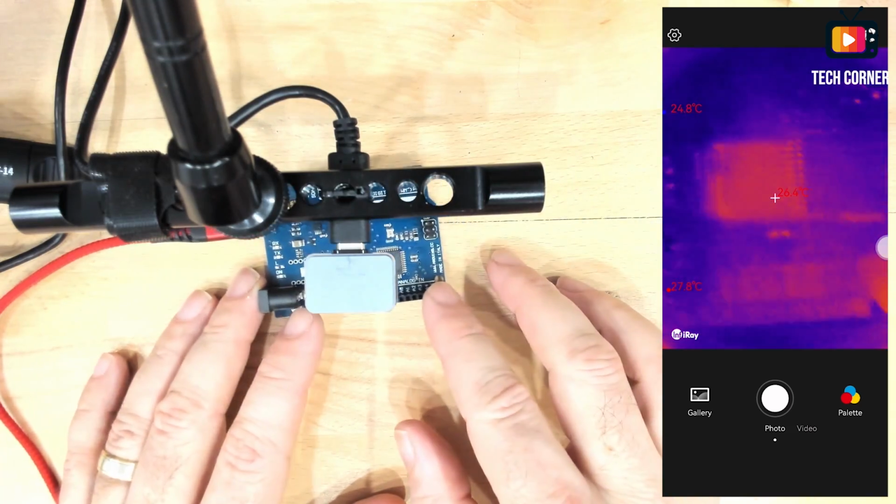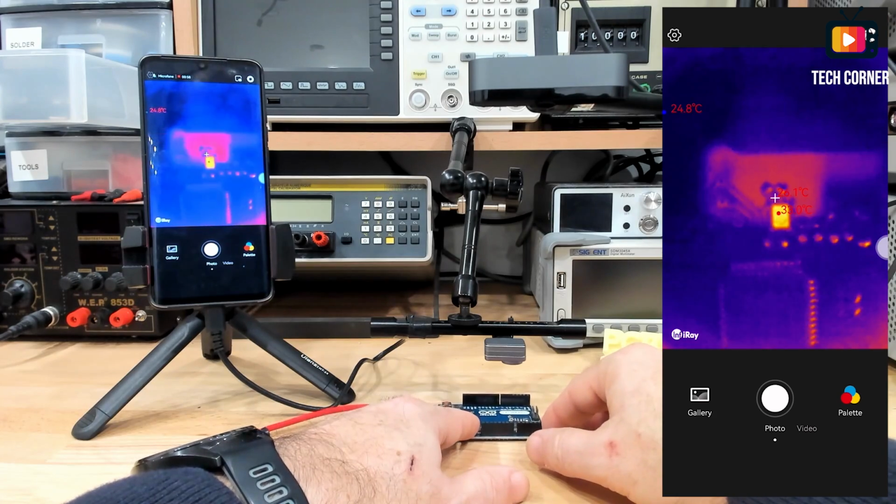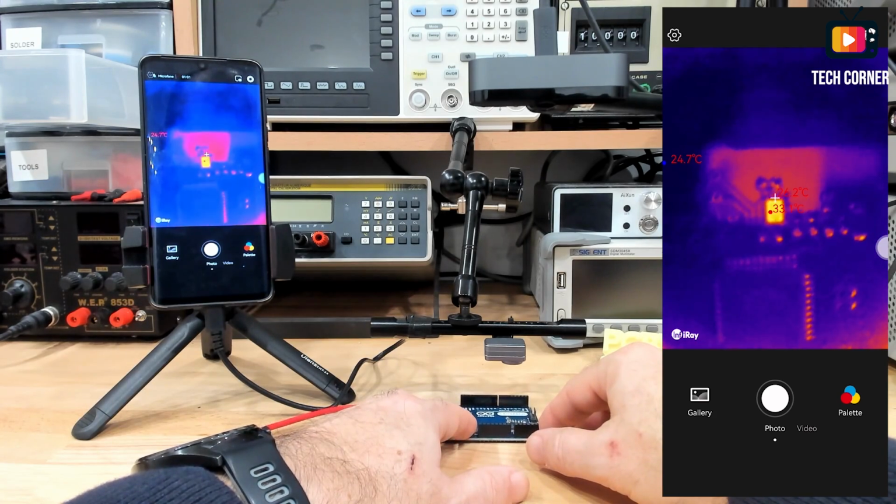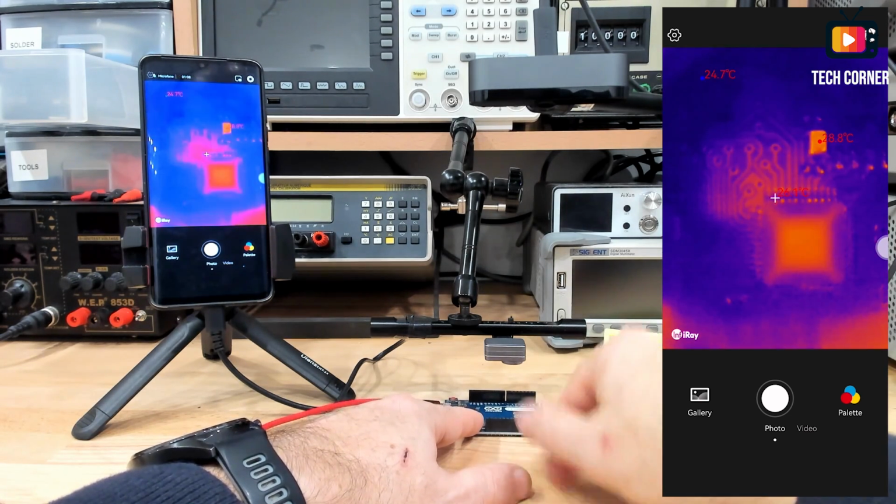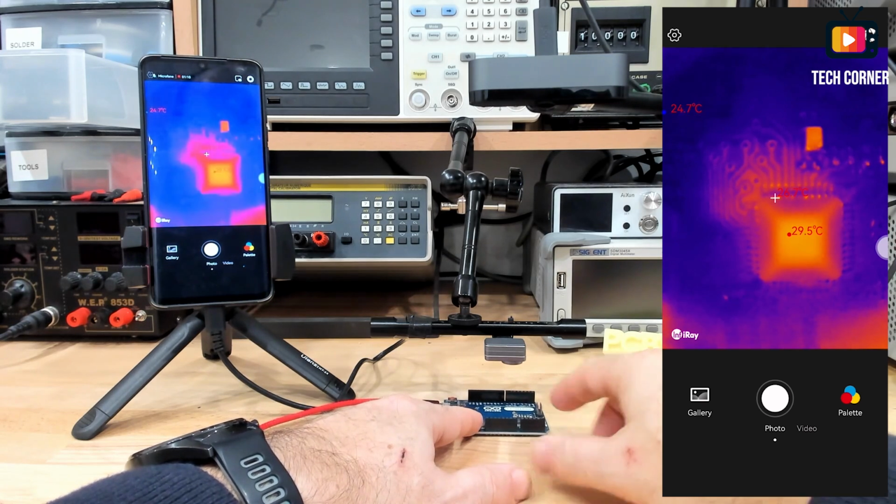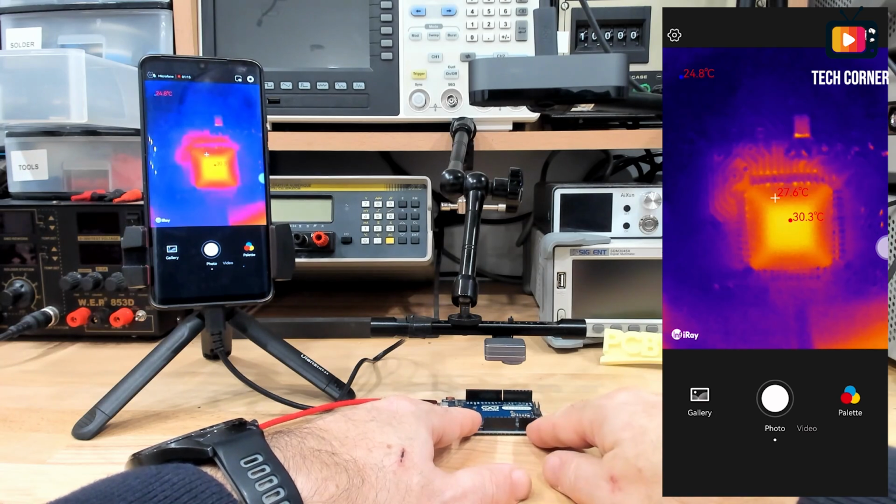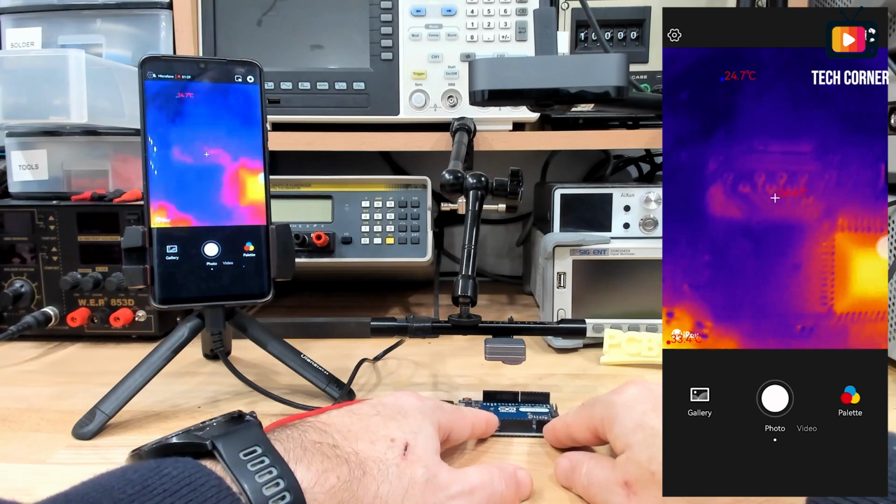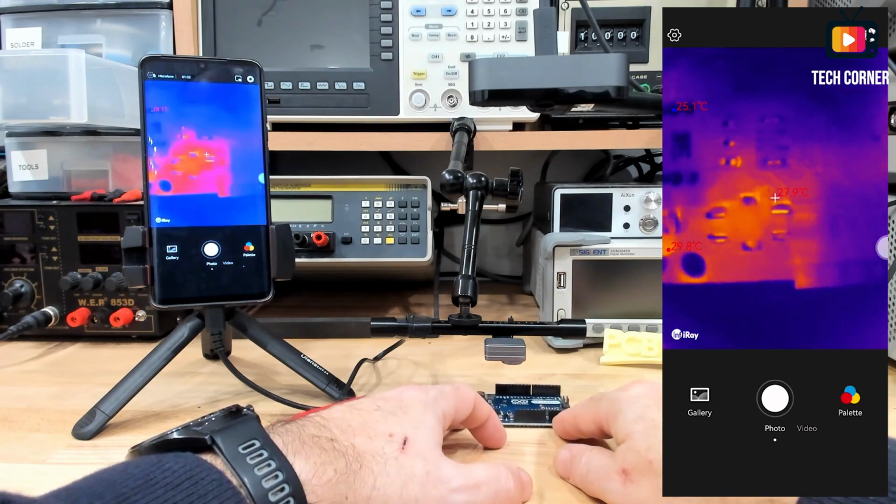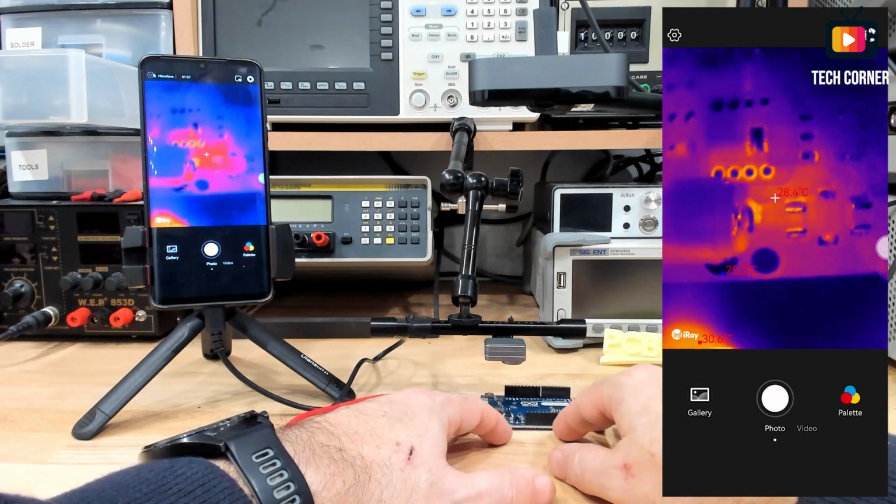As you can see, the board is cold. Yeah, we don't see much. So I think this light here is a reflection, if I'm not wrong. But I will connect the Arduino board to the power supply and we will see it heating up. Immediately as you connect it, you can see the core heating up and all the tracks with heat. Yeah, like this. You can even see the place where I had my finger. It's a little bit warmer than the rest.